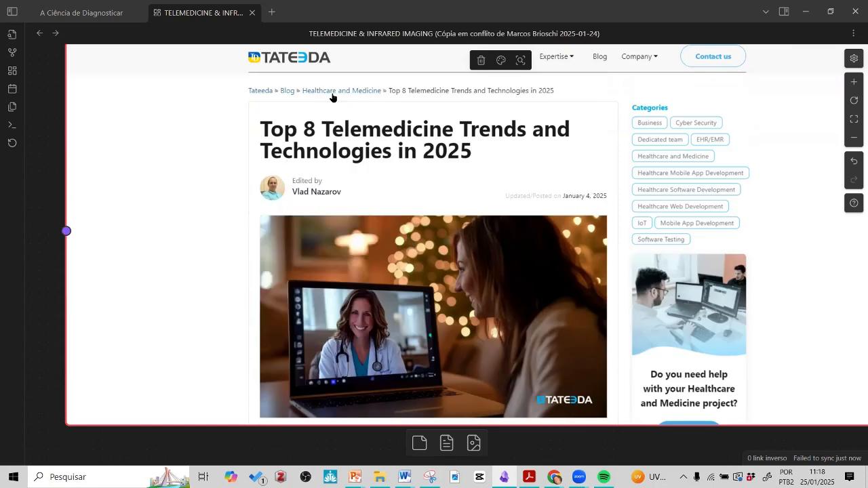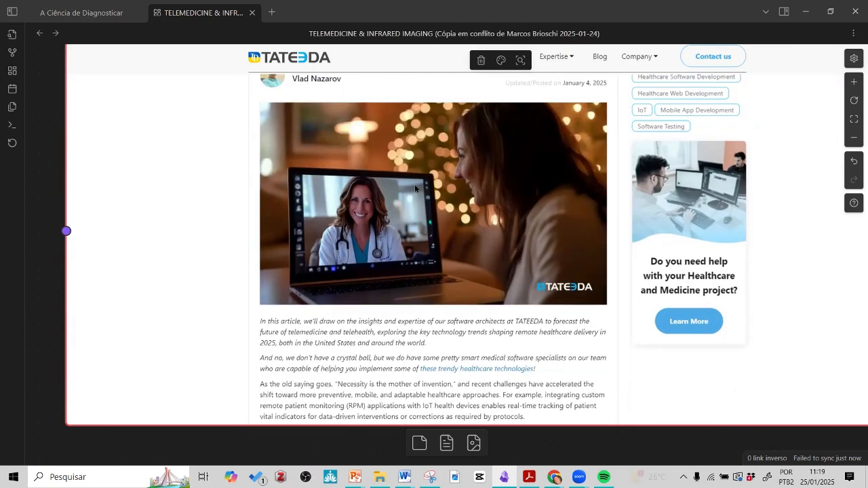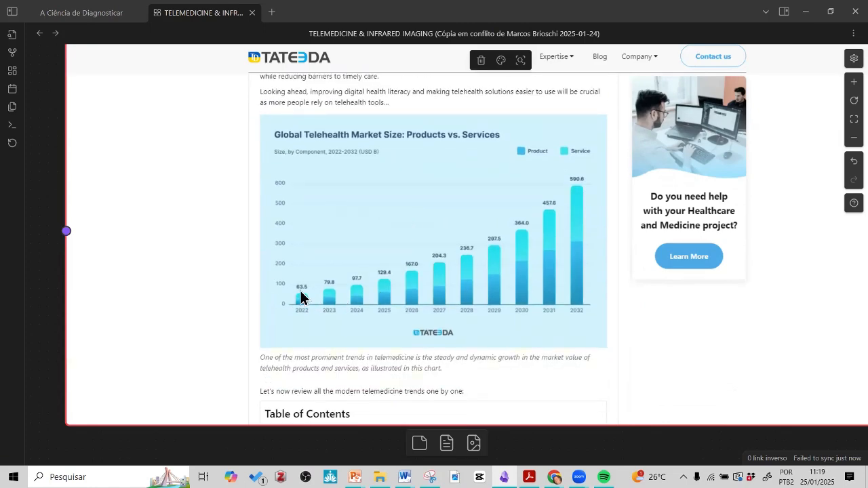Okay, and I found this: top 8 telemedicine trends and technologies in 2025. It's very important information that I will share with you on our group, and what they are saying here. There are many investors in telehealth all over the world, because the global telehealth market size is increasing a lot.